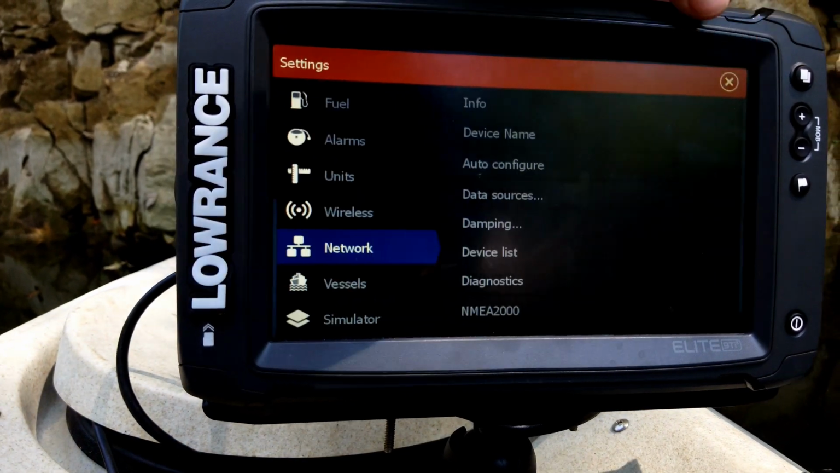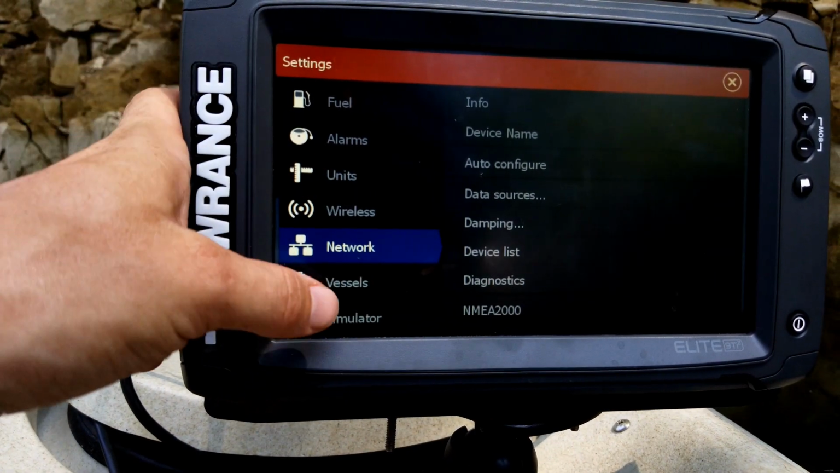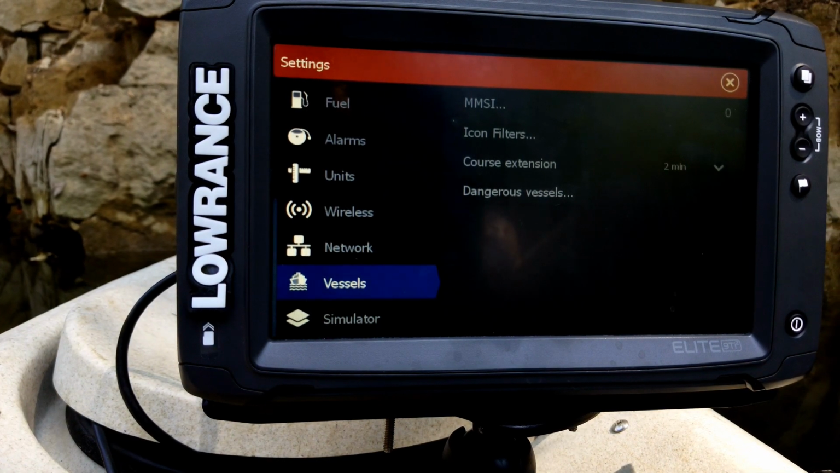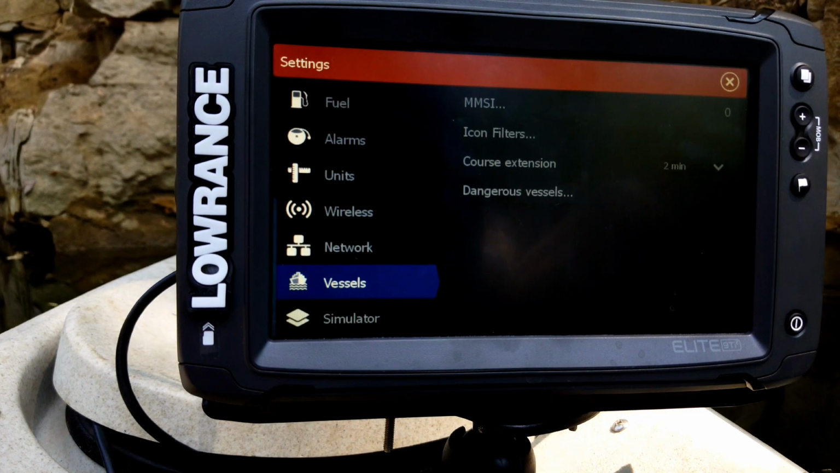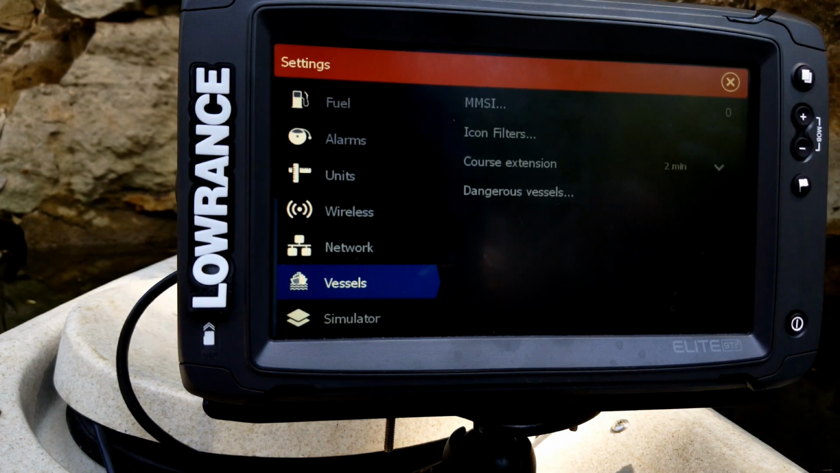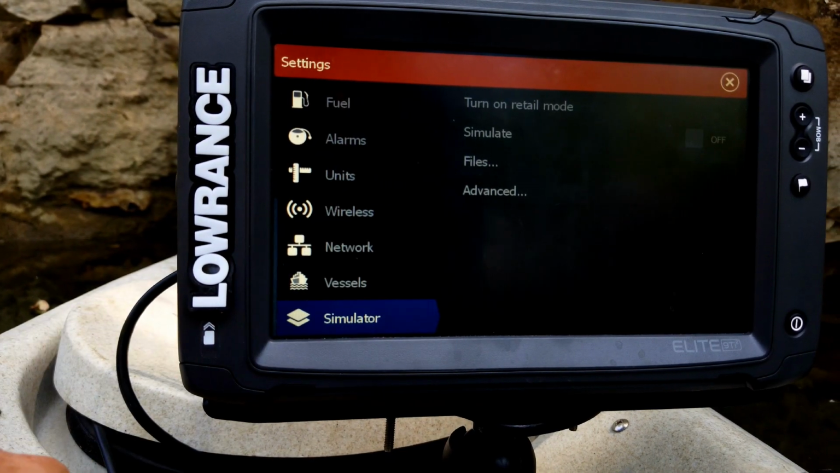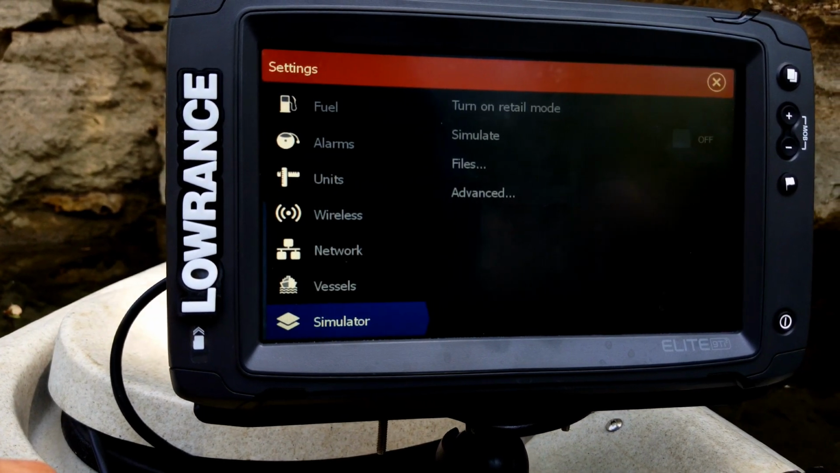And then the last two is your vessels. This one you're probably not going to ever use unless you're using a VHF radio if you have AIS. It allows you to pull up different options on there. And then you also have your simulator. Now this is a pretty popular one.